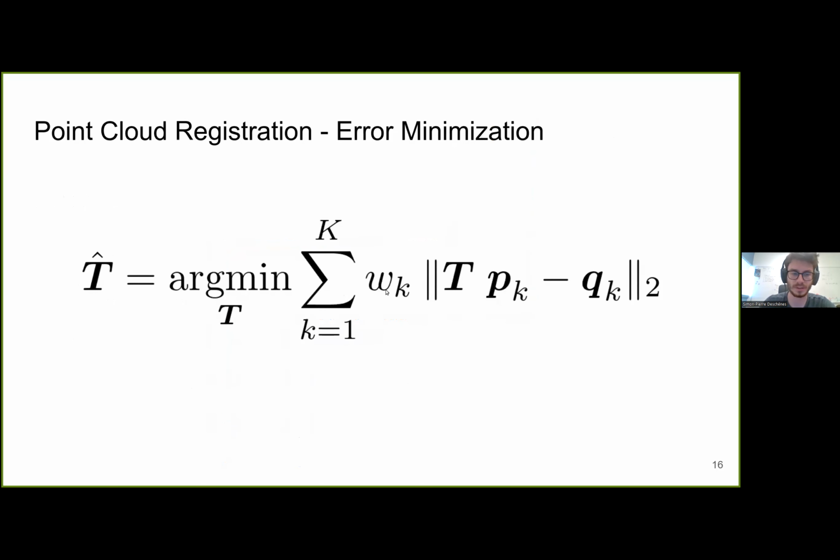And here is the general equation of point-to-point ICP. We can see here that the term on the right is the Euclidean error, the norm 2 between the vectors. And the W is the weight that scales this error.